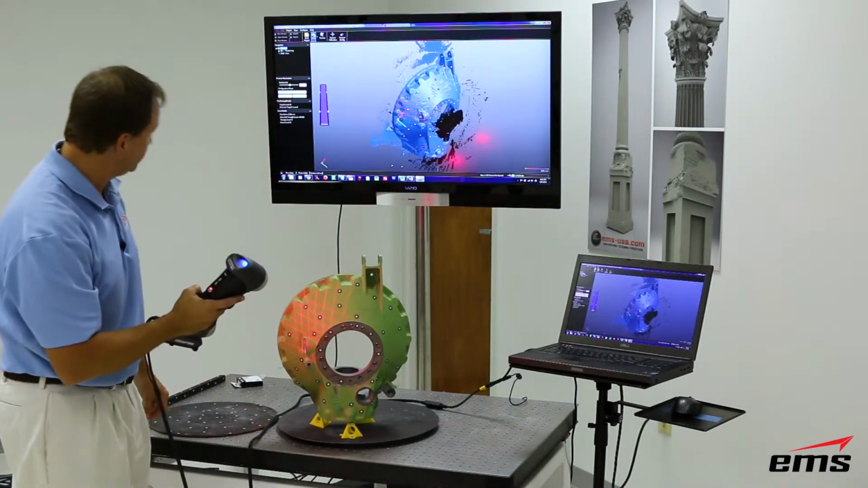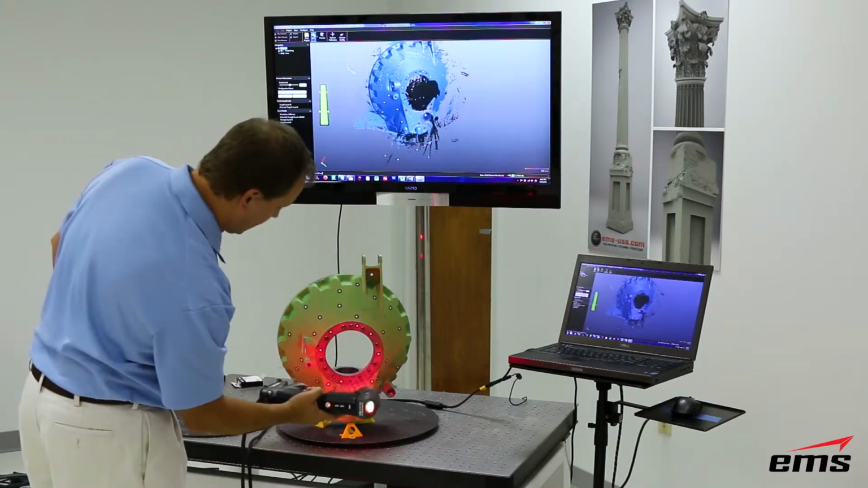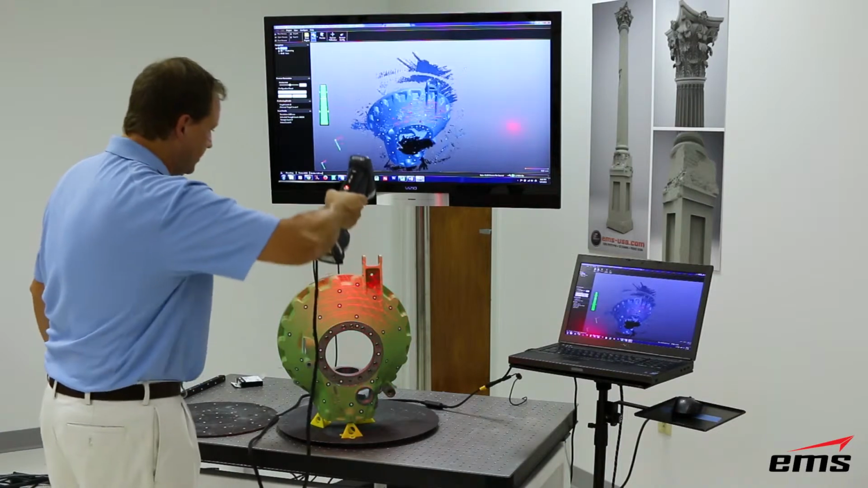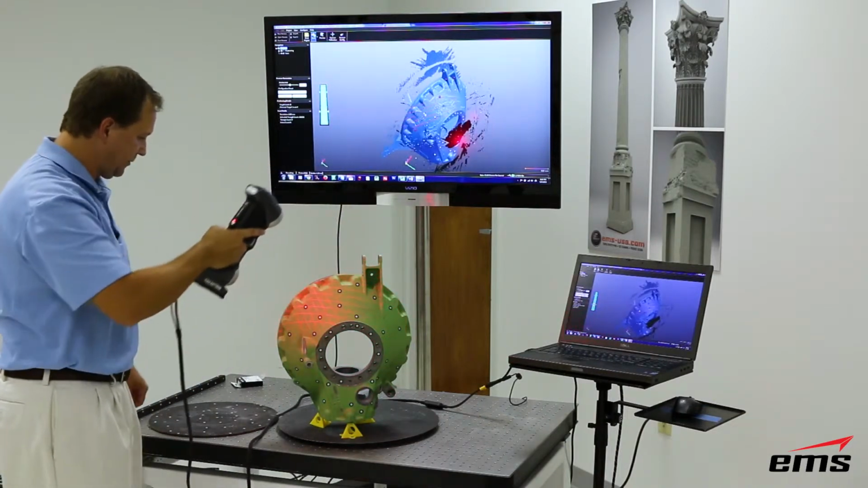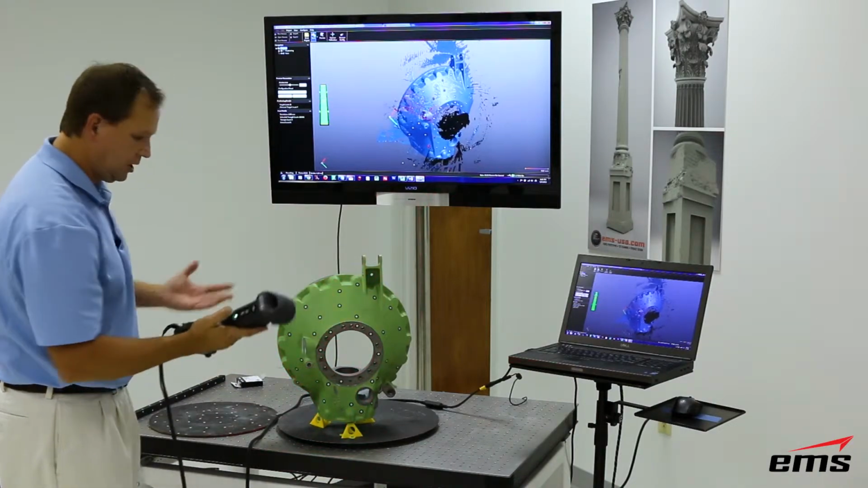And continue scanning. So it'll jump around. Again, because it's all line of sight, all scanners are line of sight, it makes it great to be able to just hit it at every angle to make sure I've got all my scan data. Okay? So that's really it.